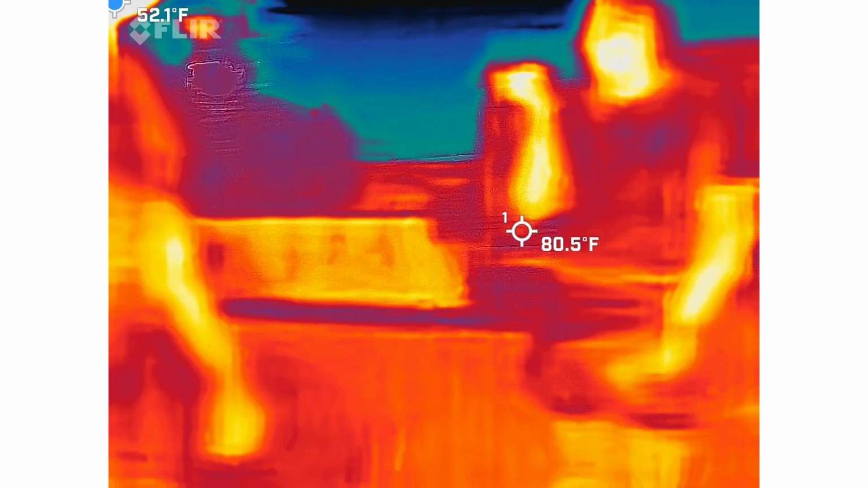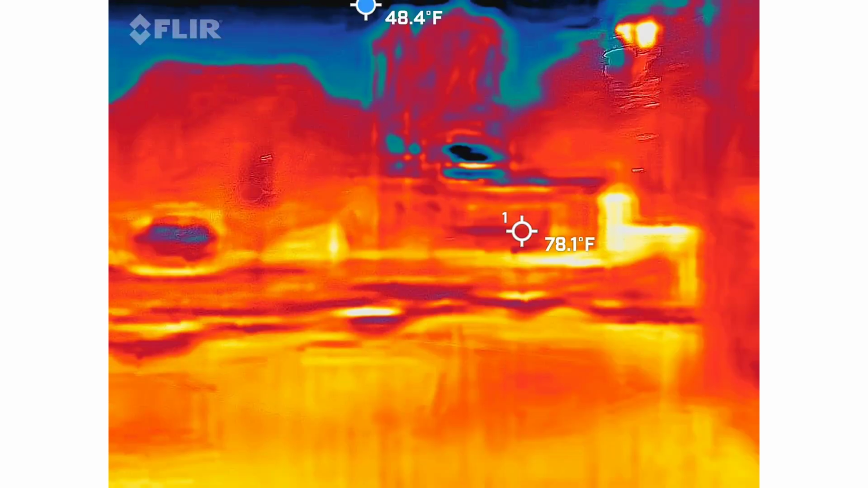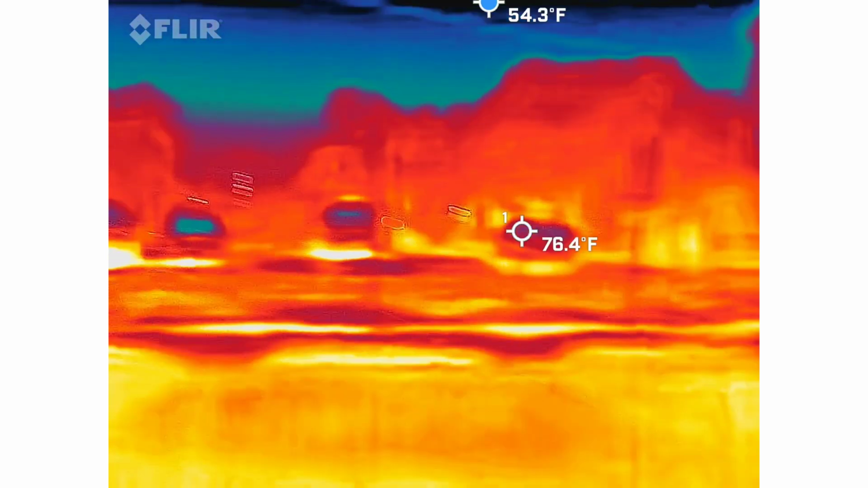One's not easy. And again, we're only going to get about 10 to 12 terms total out of it. So that one's 10.